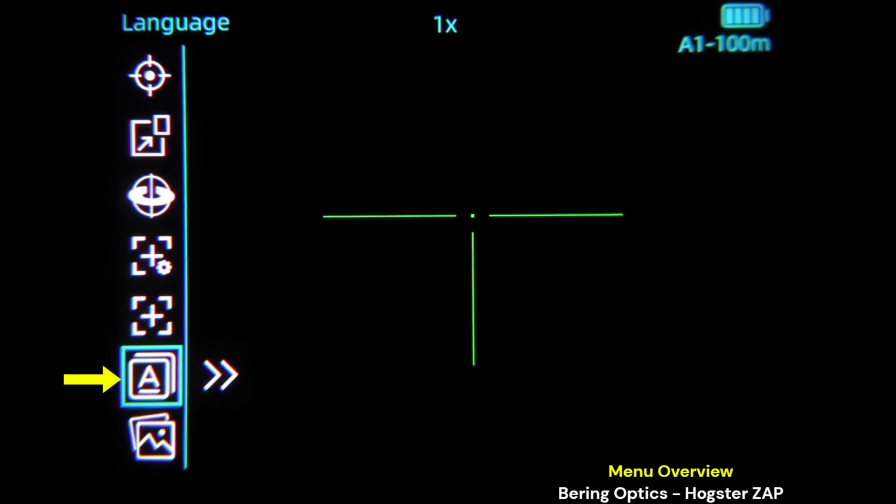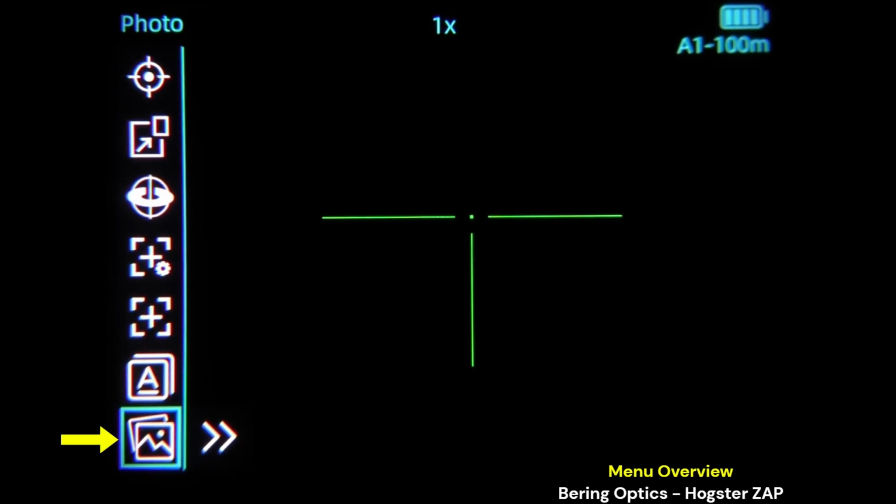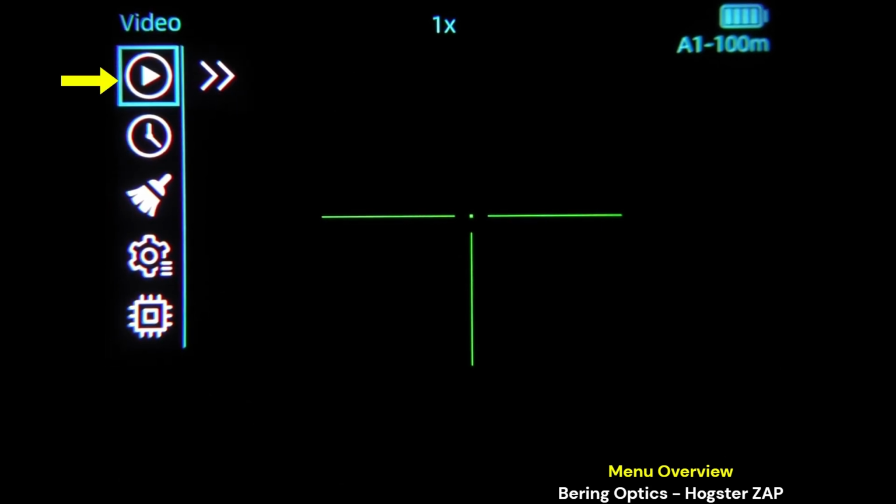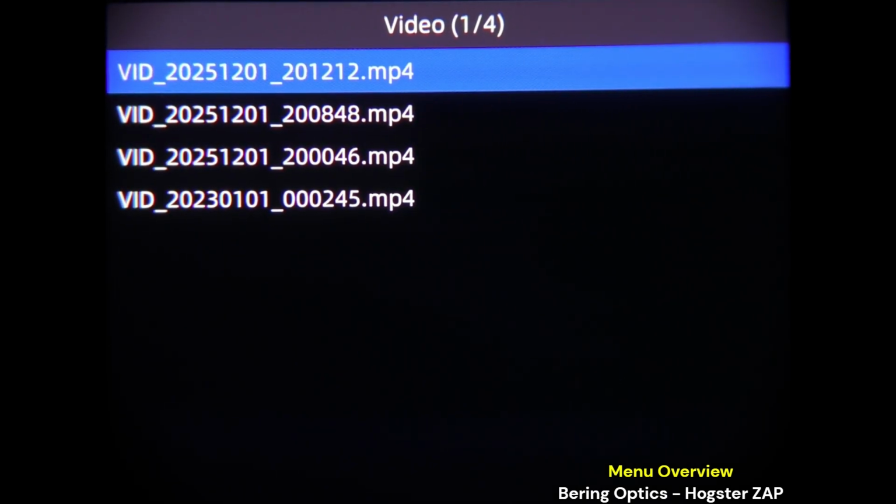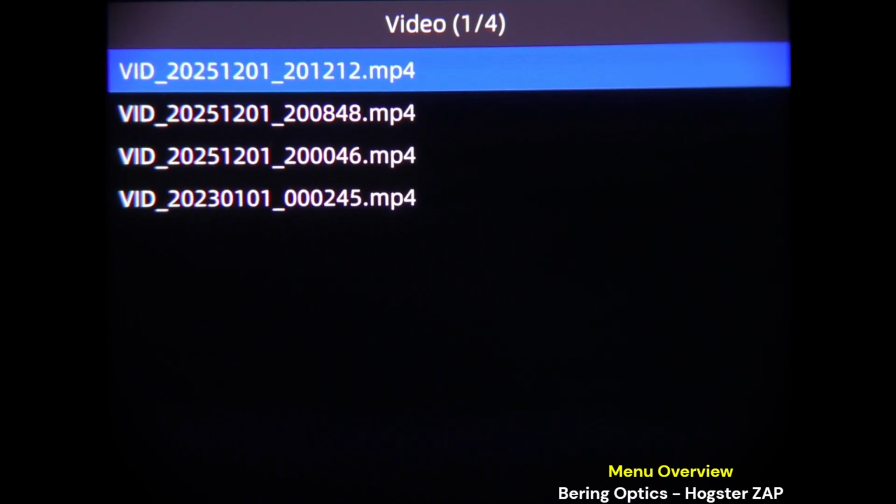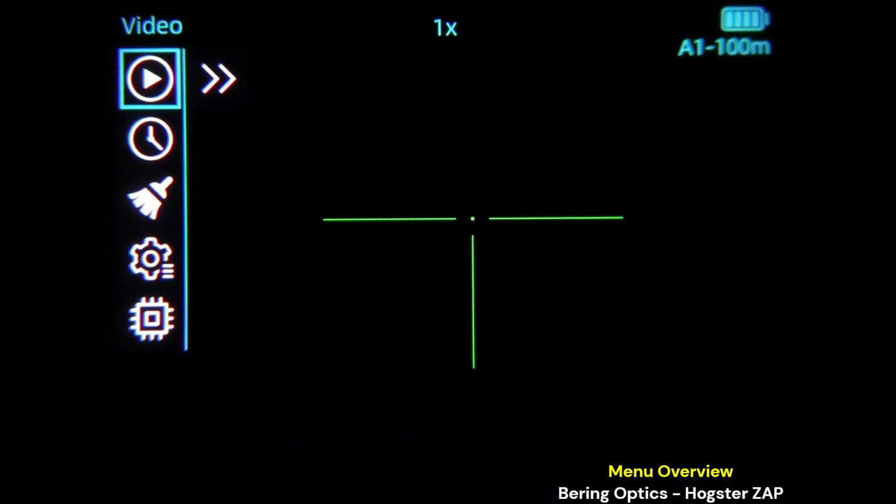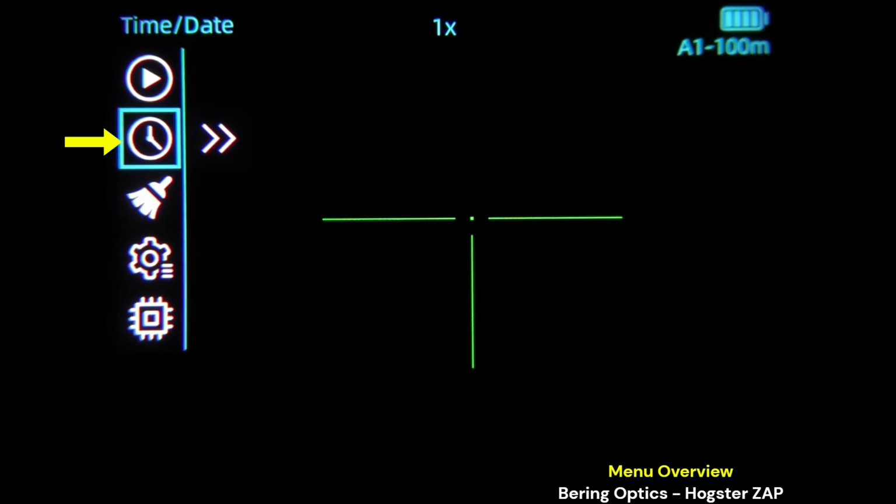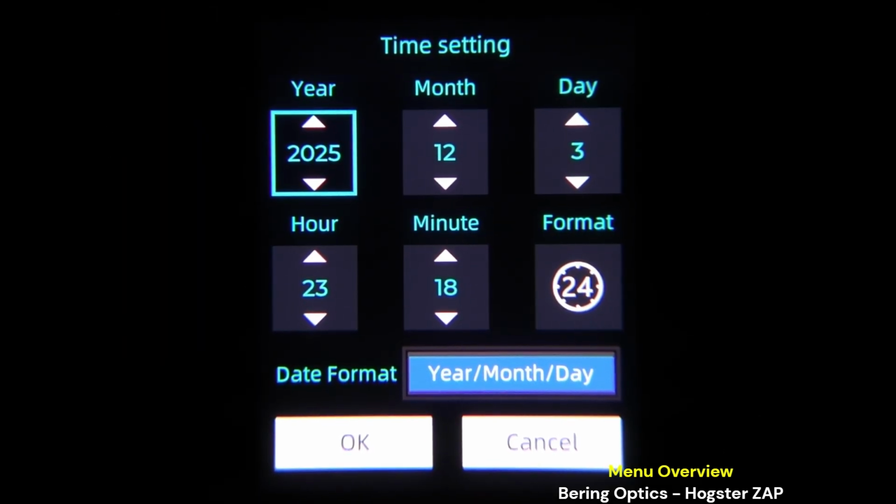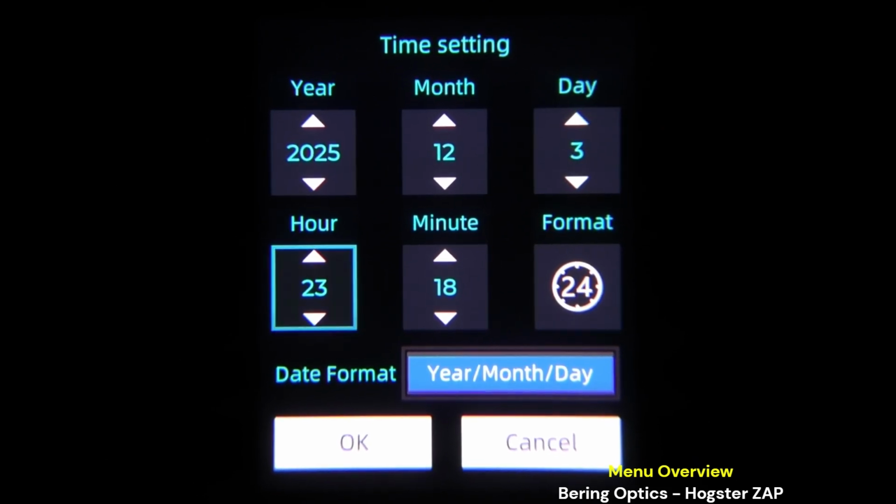Page 2, second from bottom is language, and then the final selection is photo. Page 3, top, video. It'll show you any videos that are saved onto the scope. Same would be for pictures. Press the menu key to go back. Time and date. Menu key to enter. And you can set your format and all of those such things.